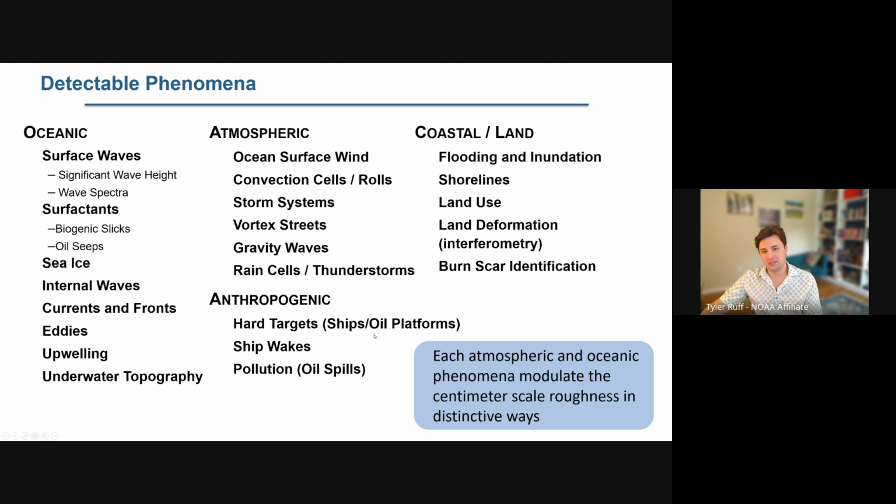At one point, we did do ship detection. That product is not quite, I don't think it's being produced anymore. I think other groups do that as well. Let's see, is there anything else on this list? I would say, I mean, burn scar identification, land deformation.